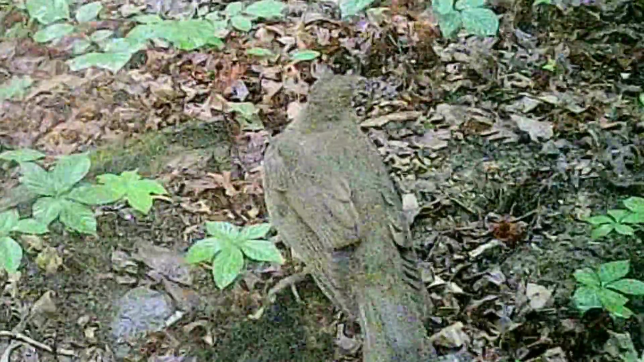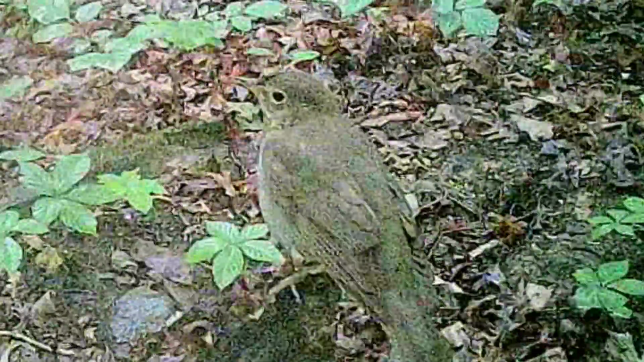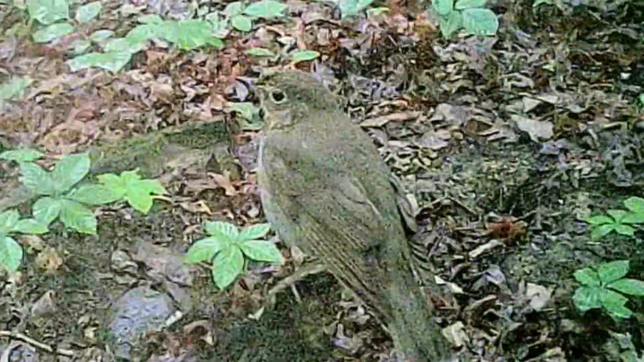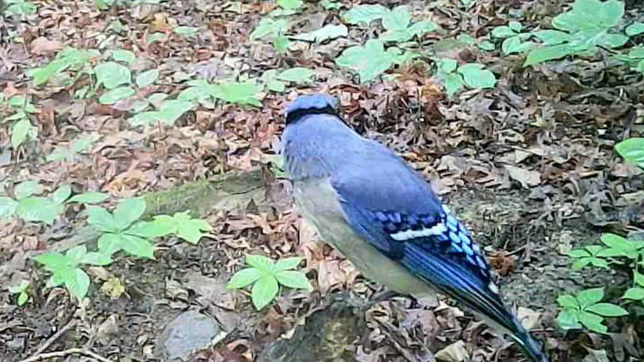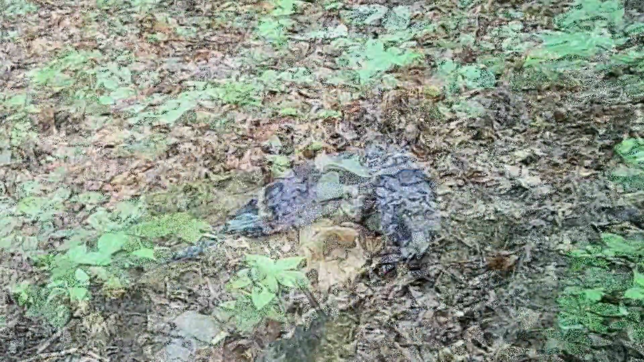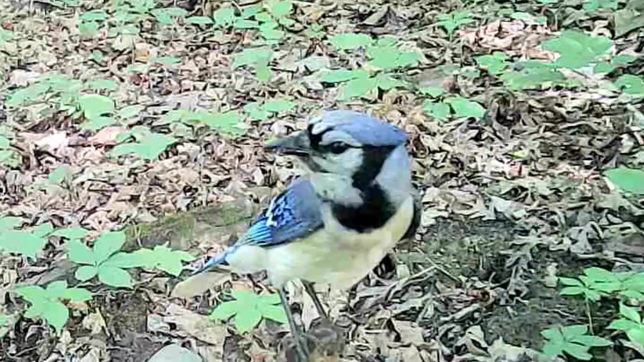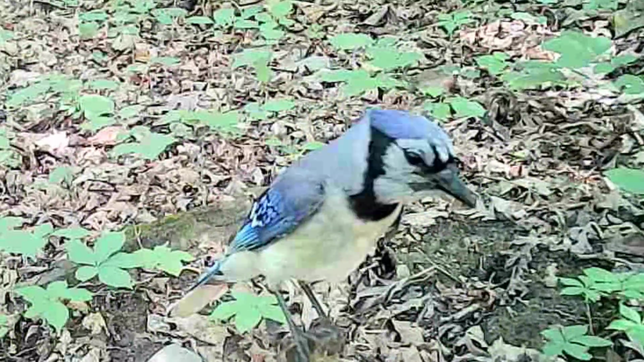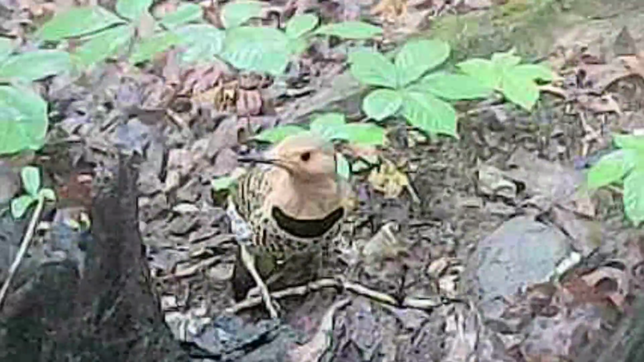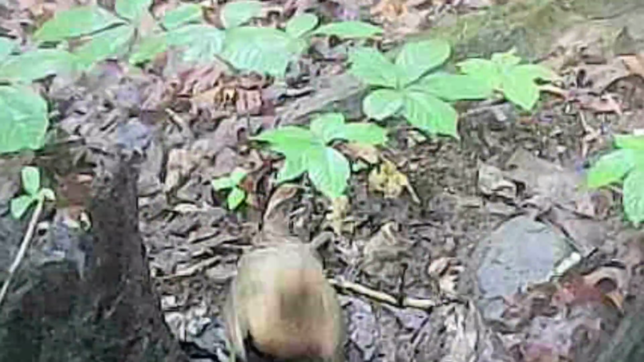And down at the stump, there's a little thrush resting on a little stump sprig there. And there's a blue jay again. Birds seem to like to get up on this little perch above the floor of the woods. And you can catch some good captures of them here. And there's a woodpecker, a northern flicker.